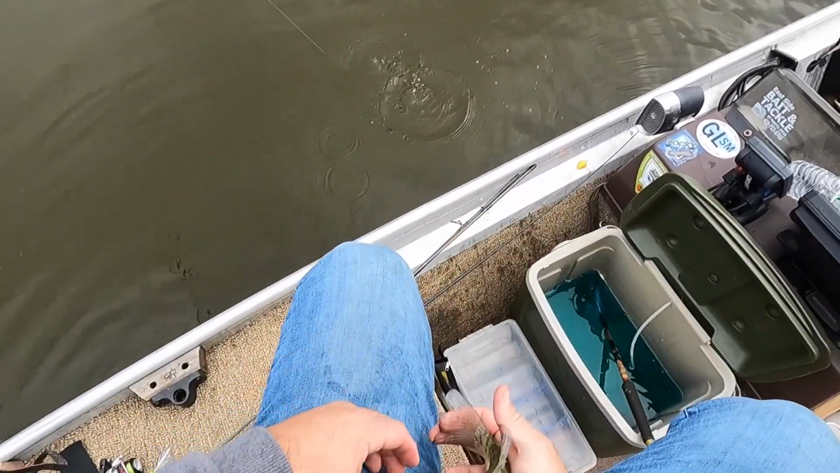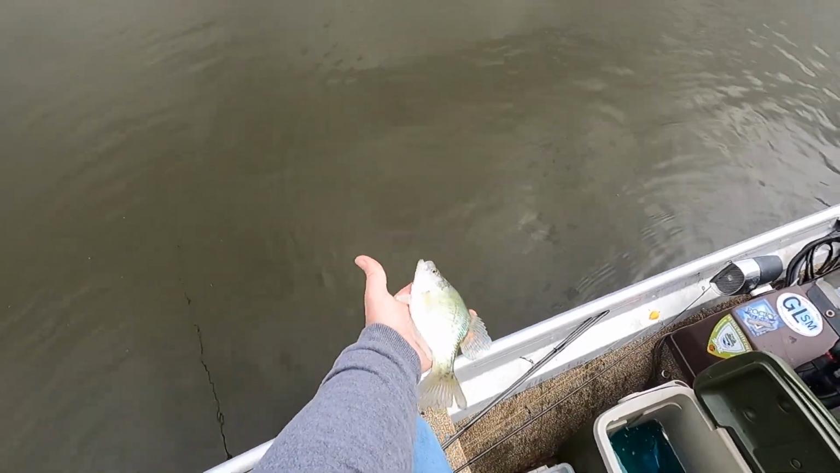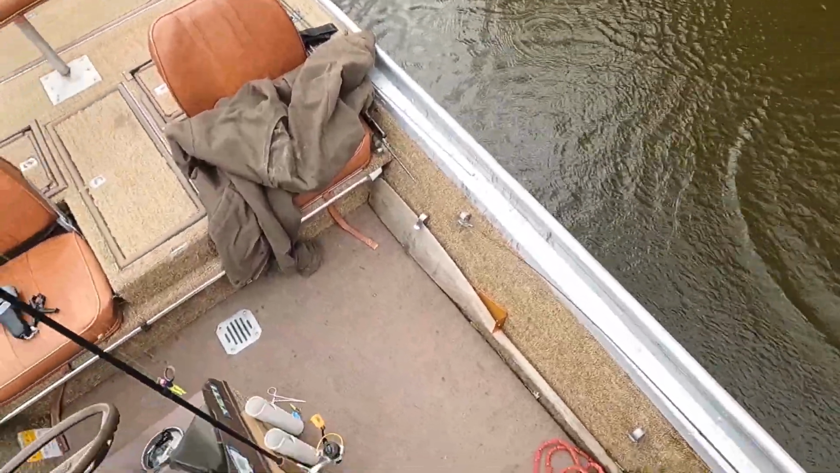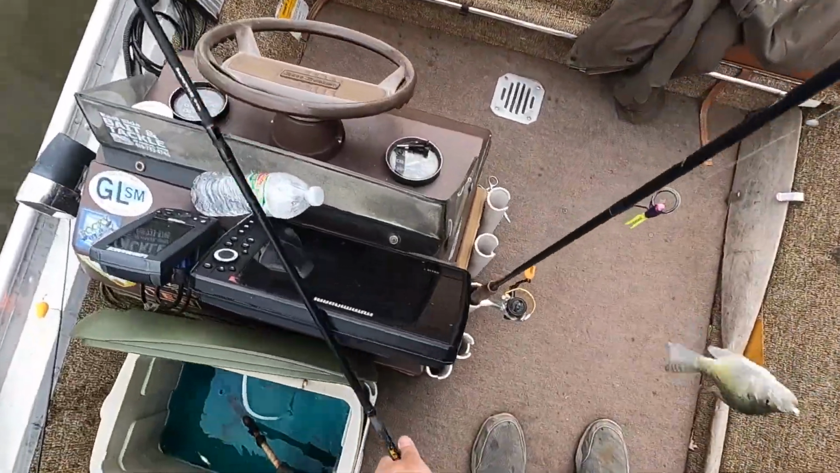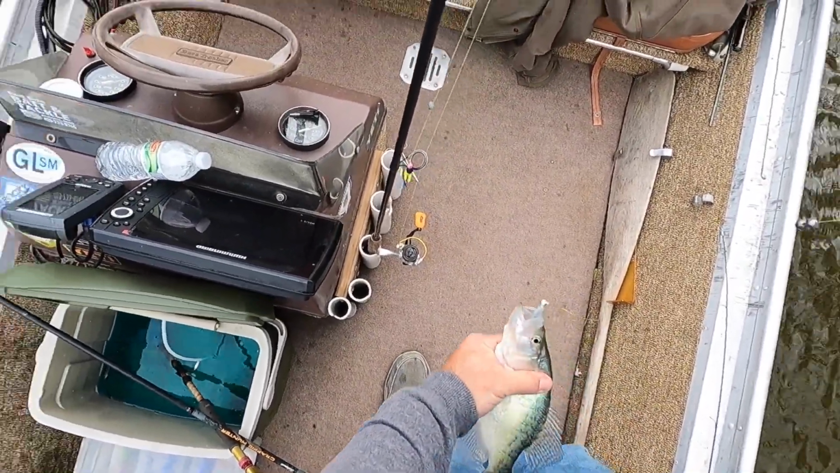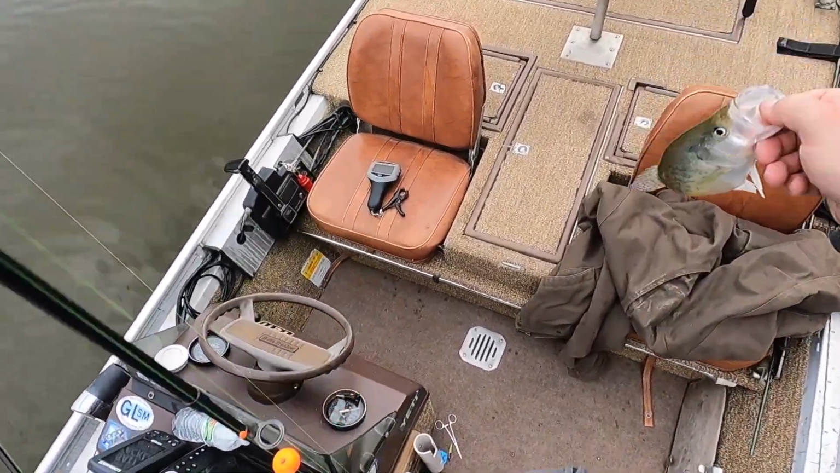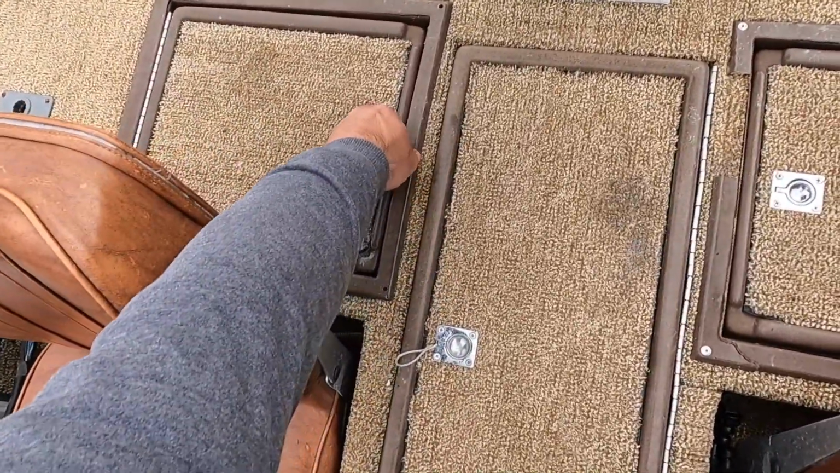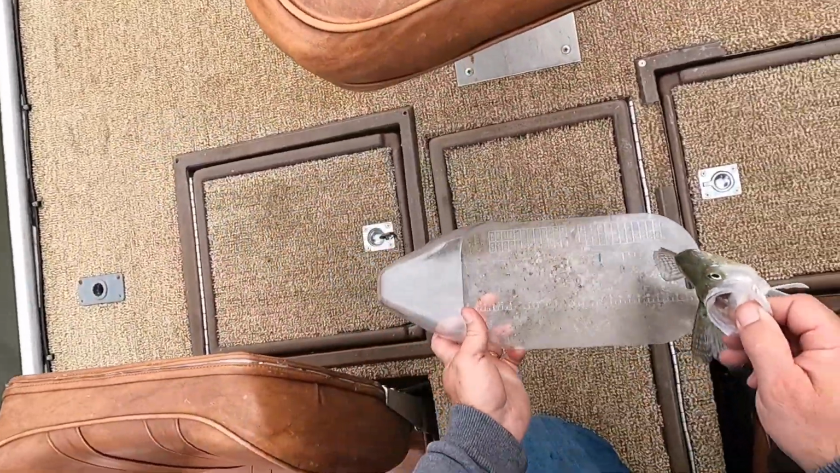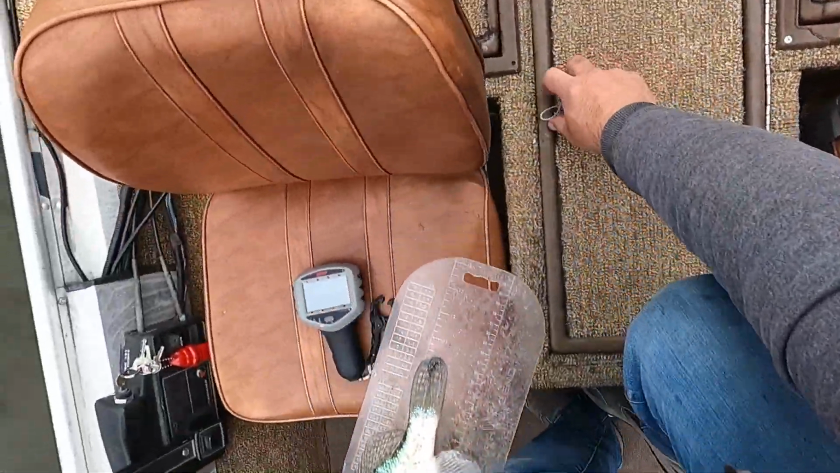Bottom lip hook. Not a keeper, but he's getting there. Not a monster, but I bet he's gonna go 9. Better yet, he's 10.